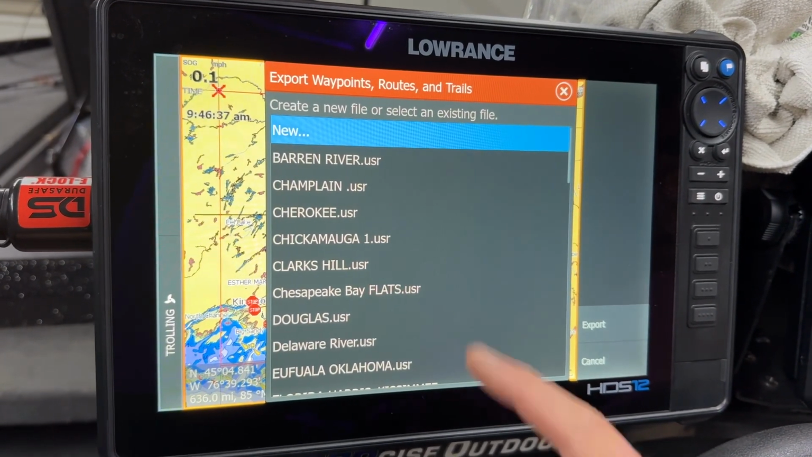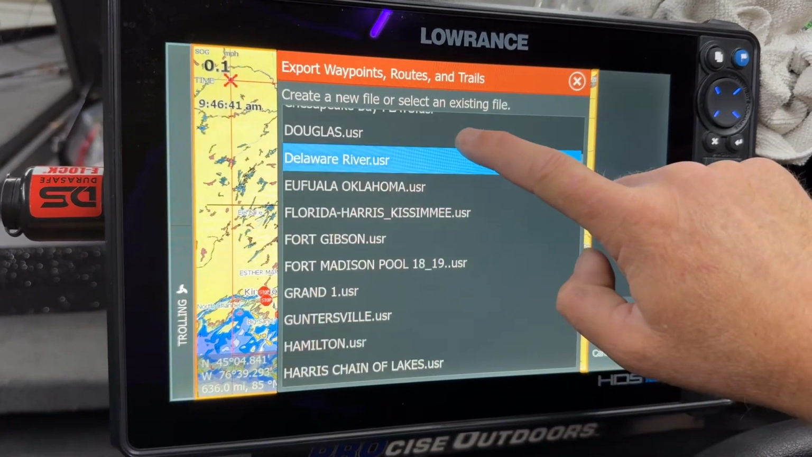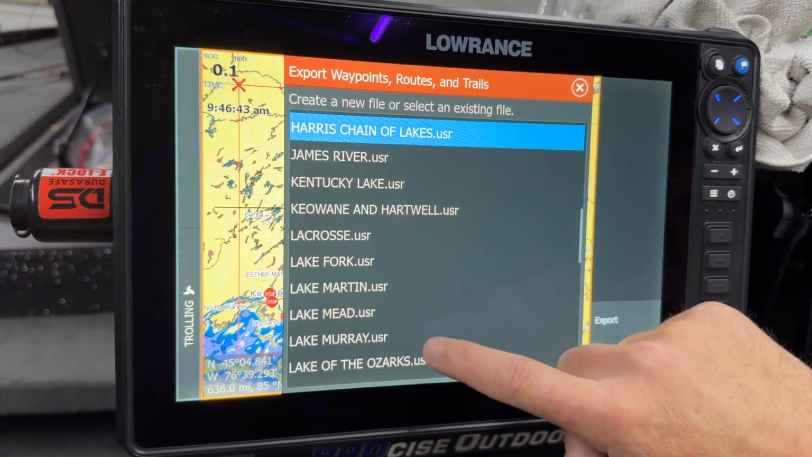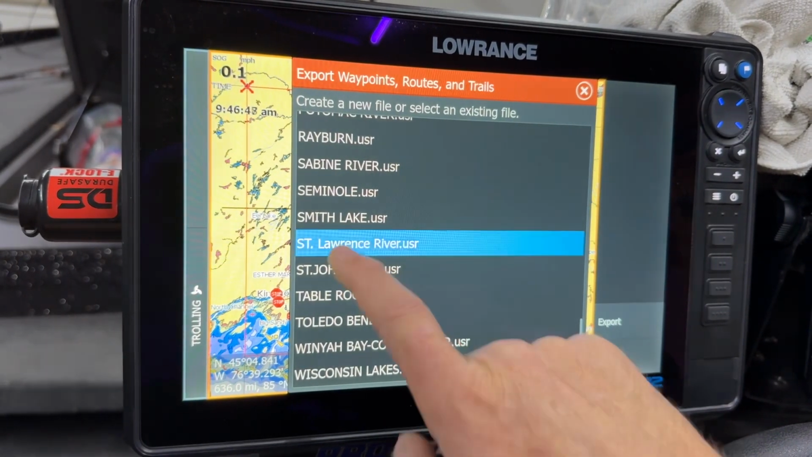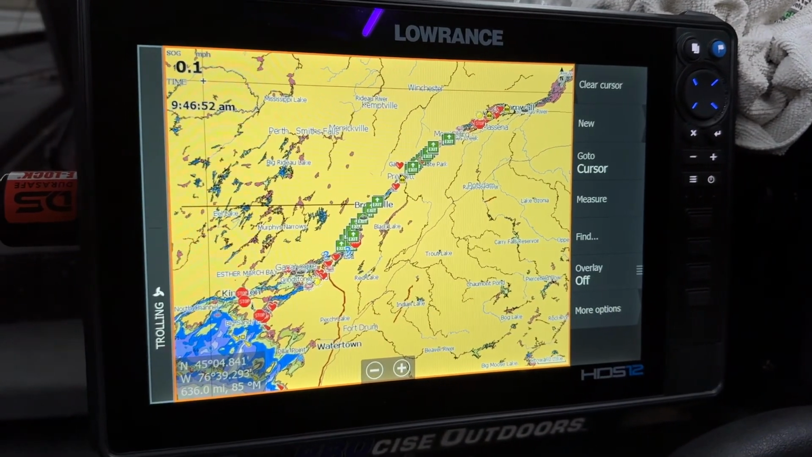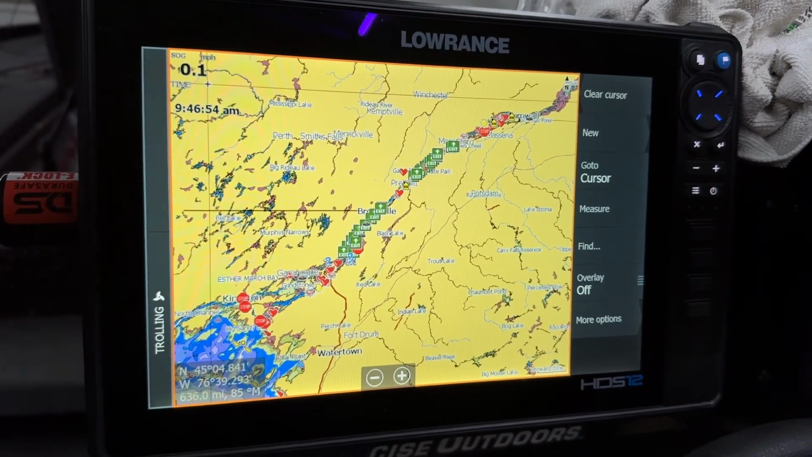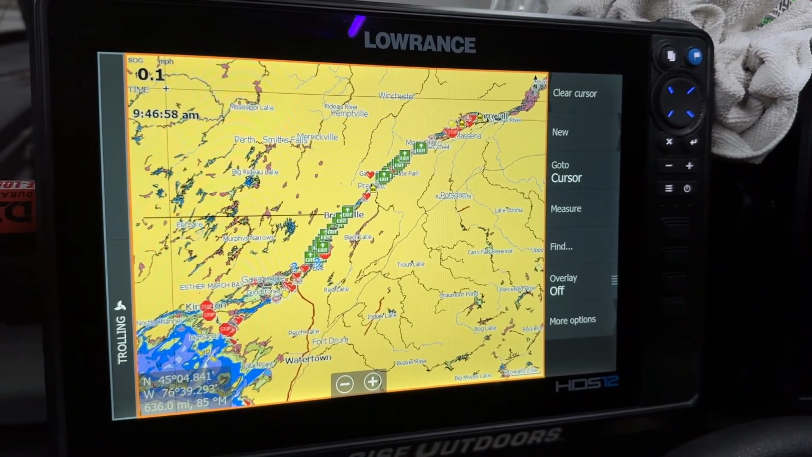Lawrence River folder. If you look here, these are all lakes I've been to that I have saved waypoints at. So I'm going to scroll down and go to St. Lawrence River. So I've been there. I'm going to click that. You can see it thinking. It is now saved all to that folder. So if I wanted, now I can delete all of these off knowing that it's saved to my SD card.